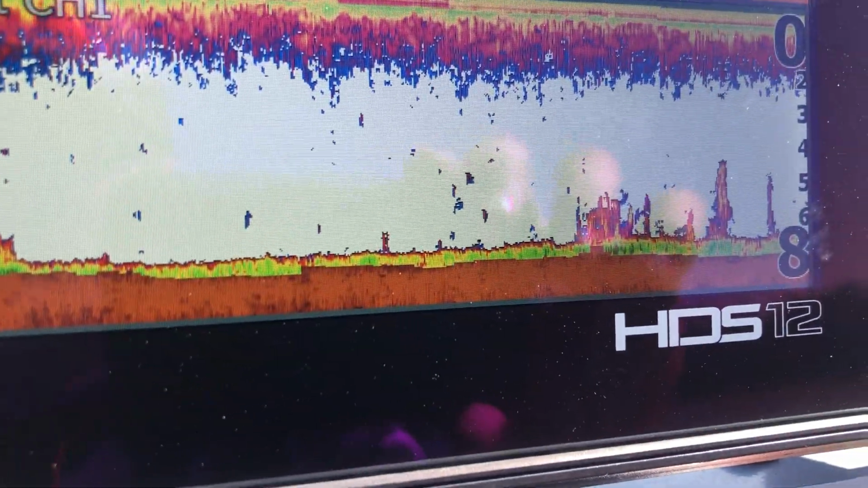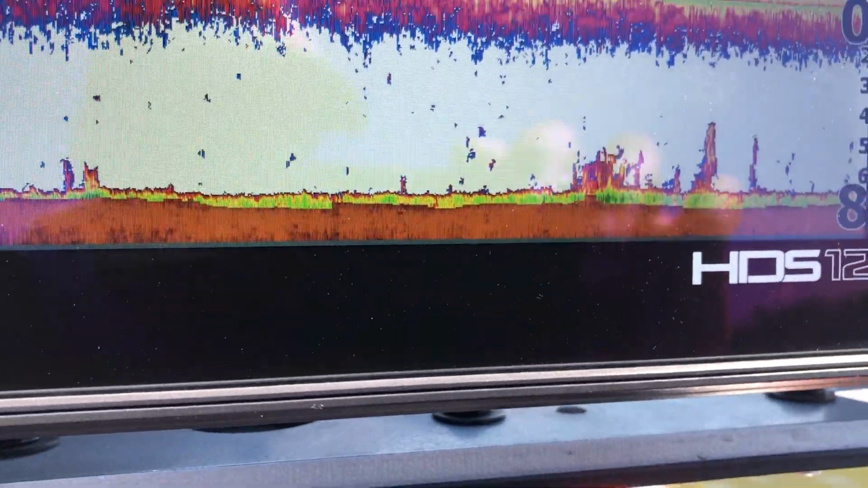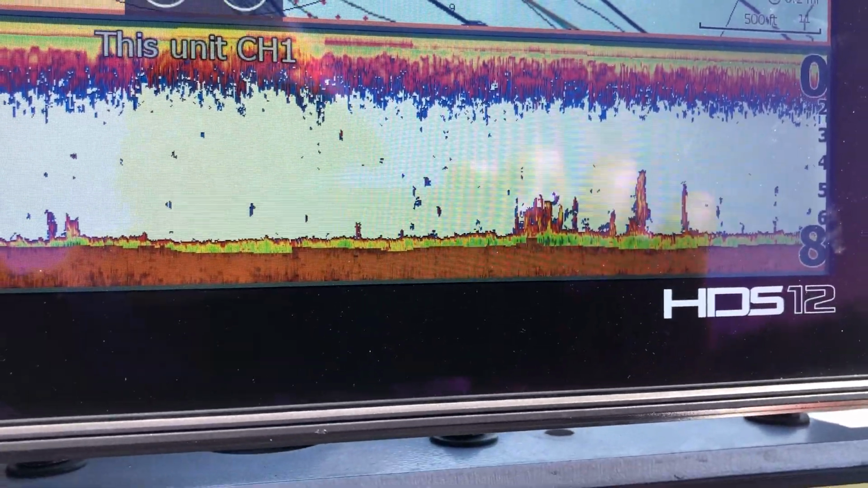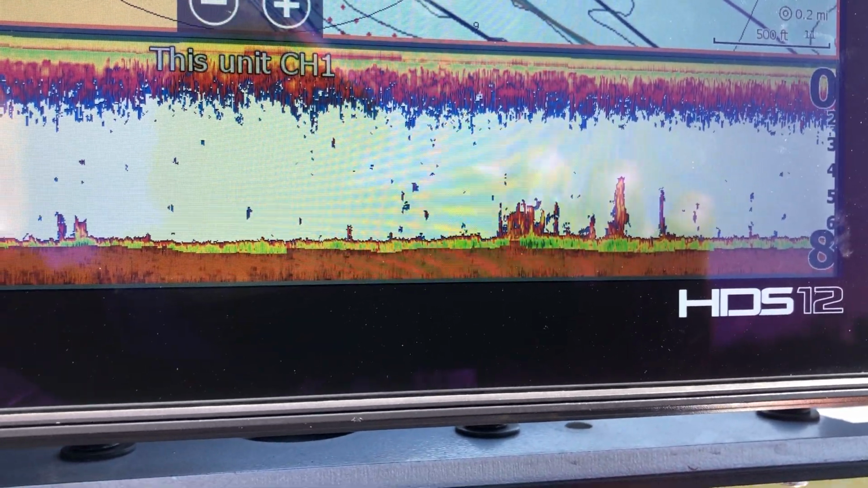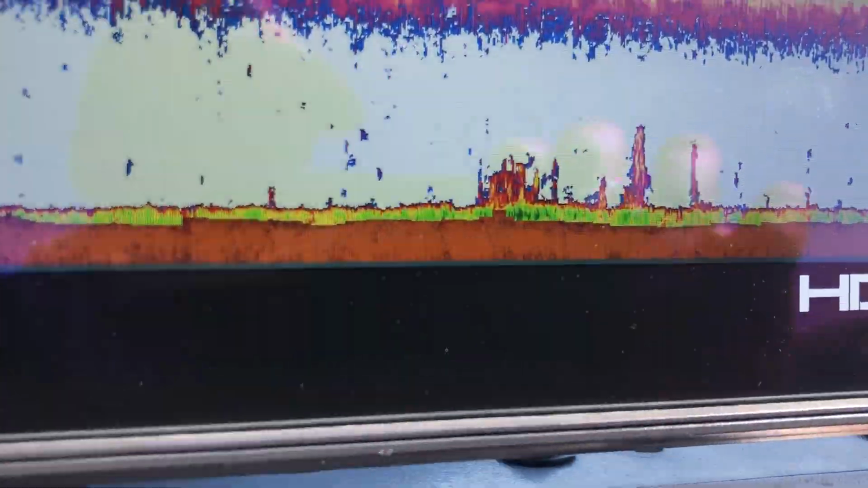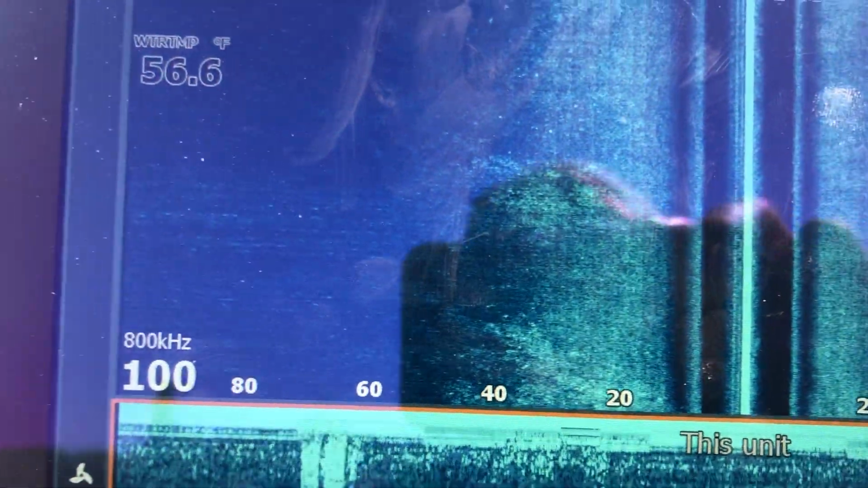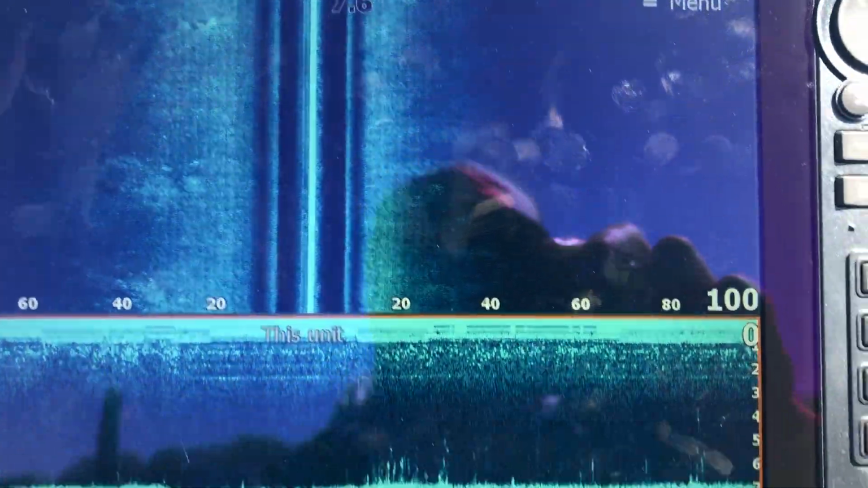So that was interesting. There's some more eelgrass. And this is color palette 13. That's my favorite one. It kind of gives you a really good bottom look, and then you can decipher where it's coming up. So that's the eelgrass there. Come over here, you can see more short eelgrass, and then that is it on the side scan. Not a whole lot of it out here.